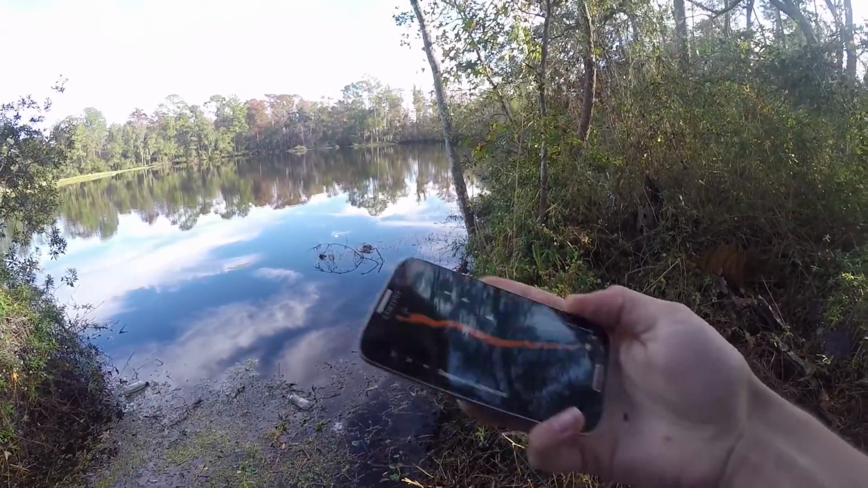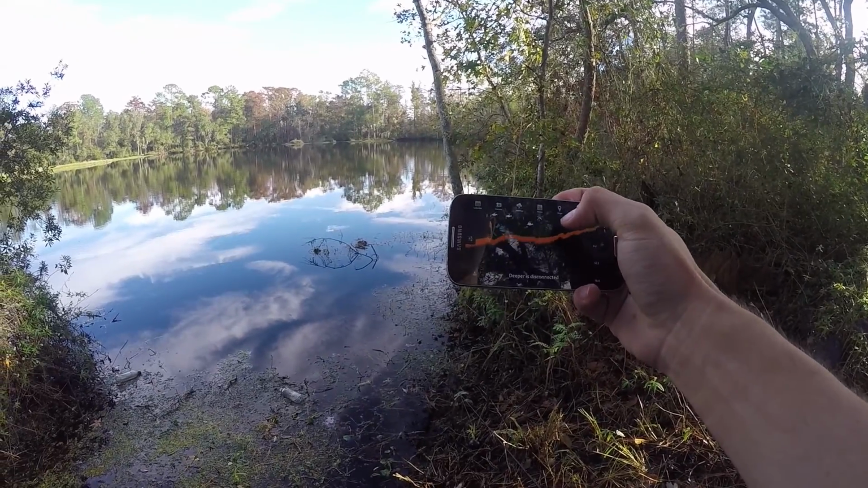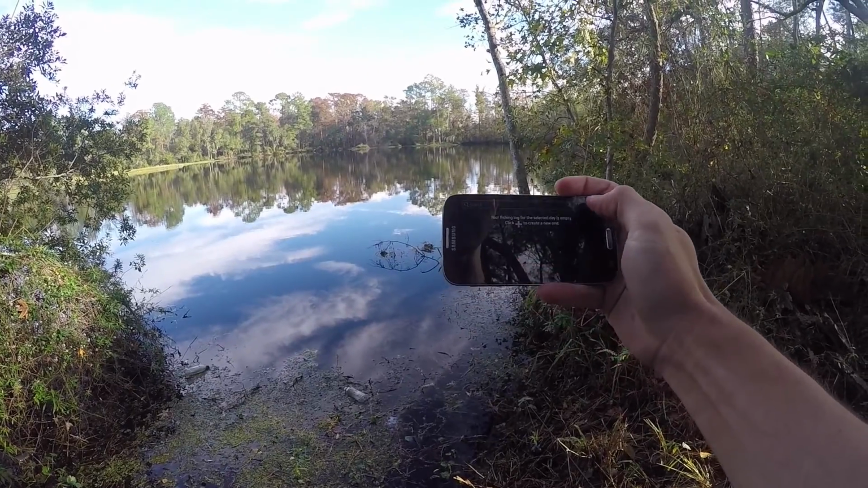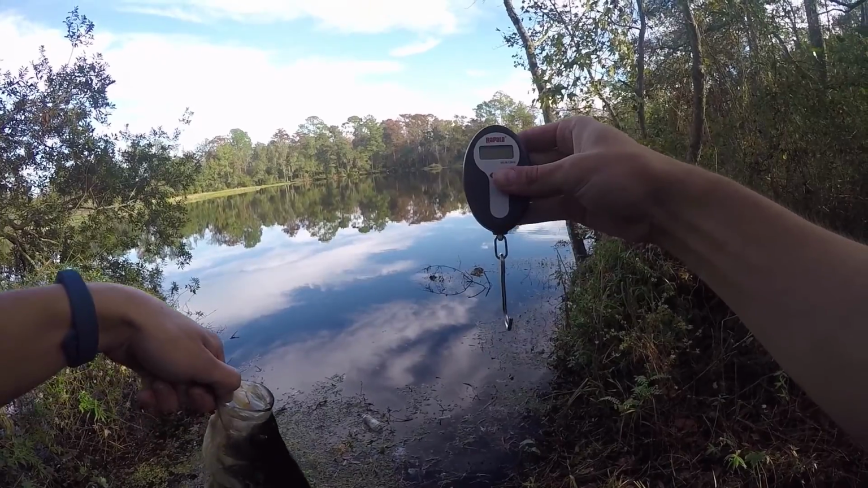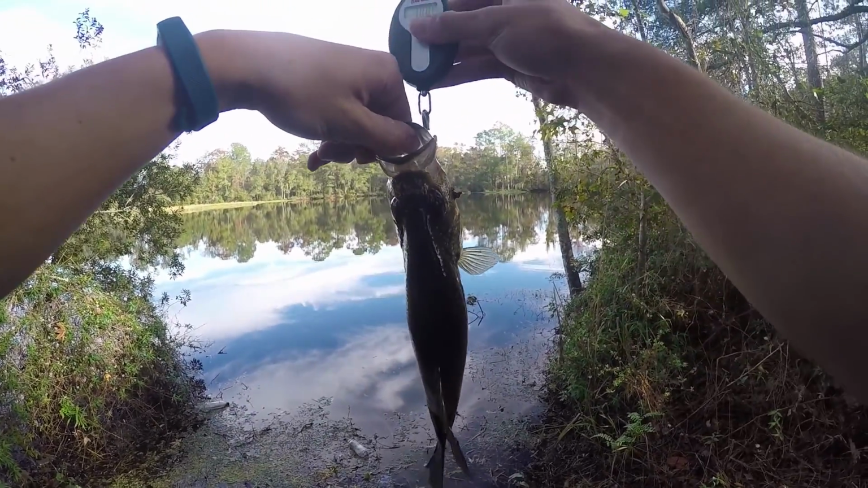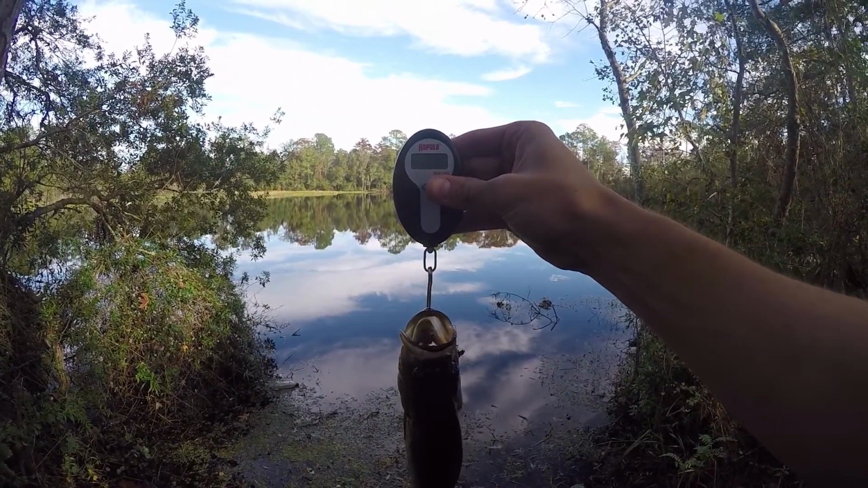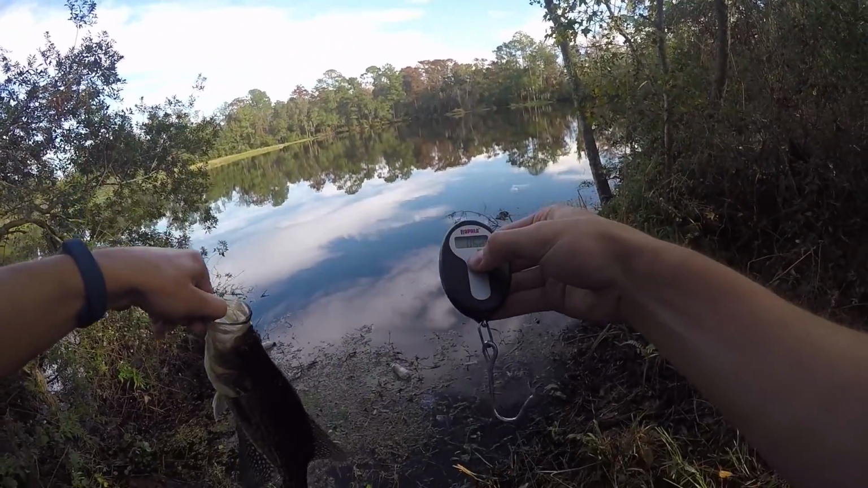So here's another cool aspect of the Deeper. When you do make a catch, I'm gonna open up the app. I'm gonna go to Notes, select Today, Add Plus. Gonna get an official weight here. 1.19 pounds. That is a massive crappie.